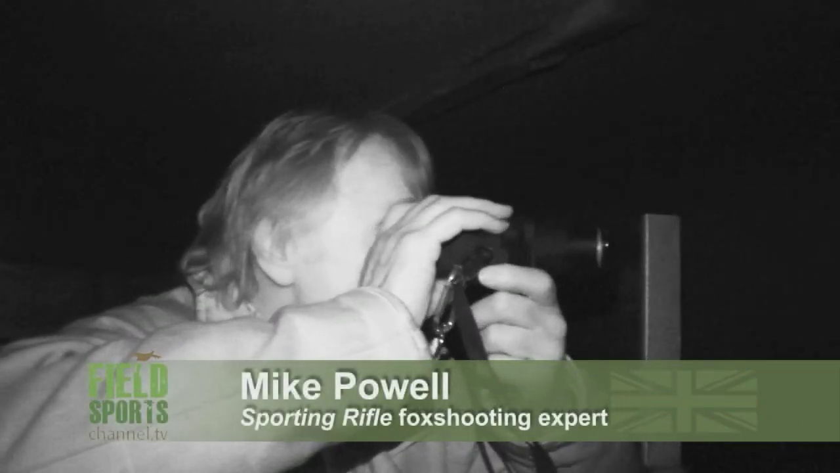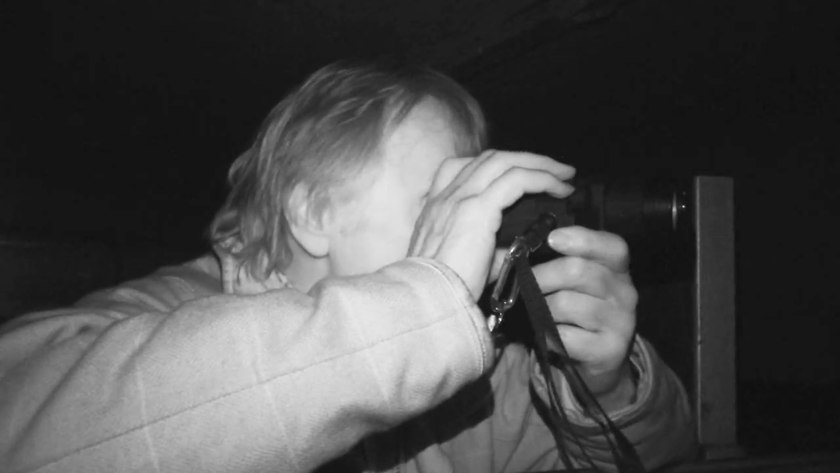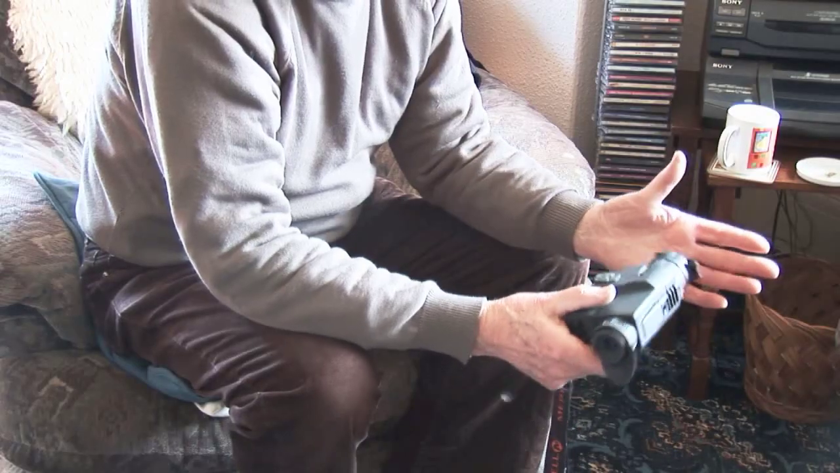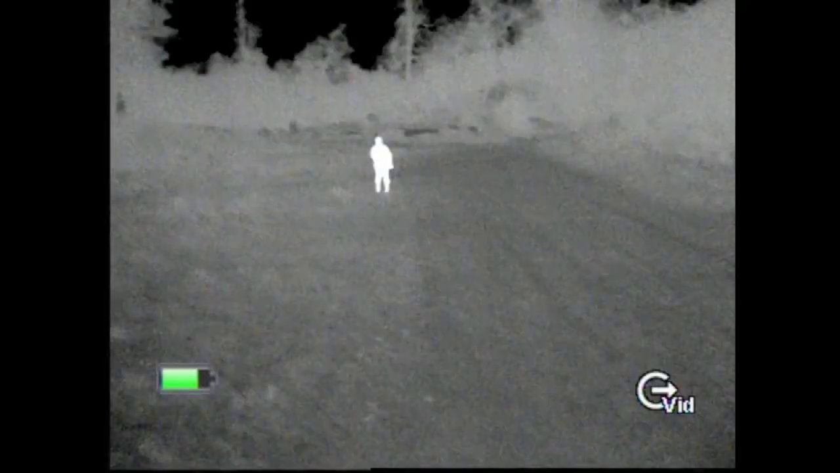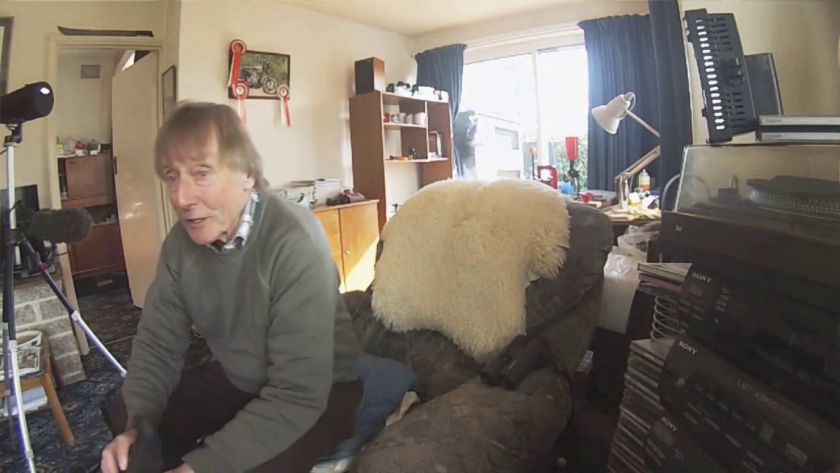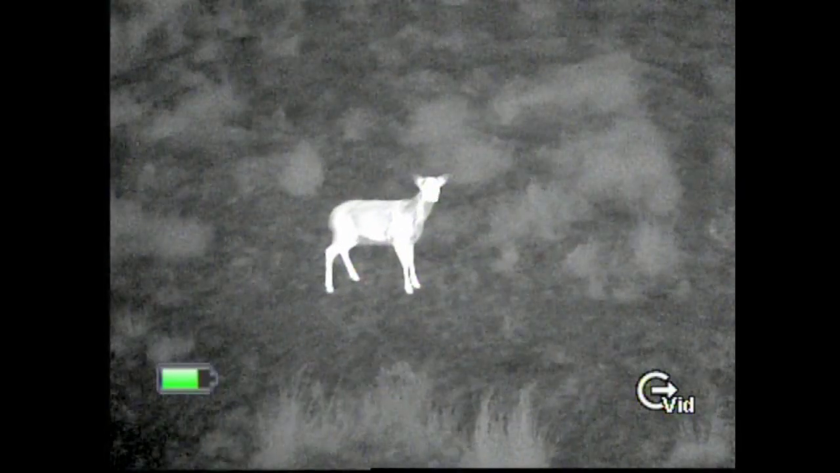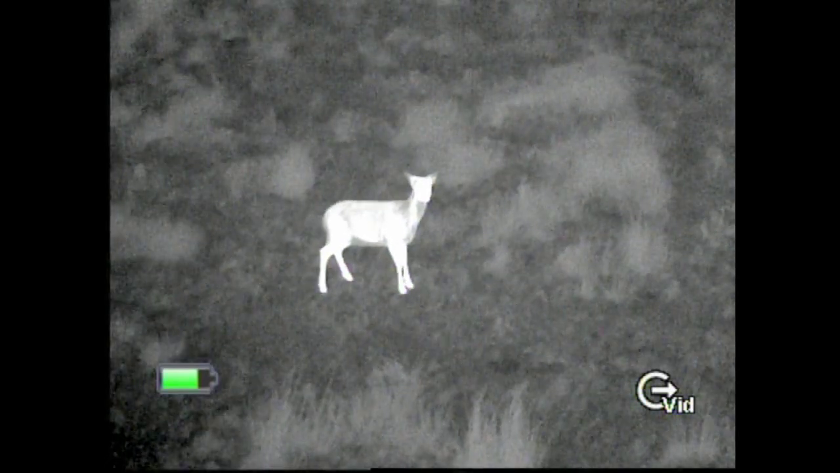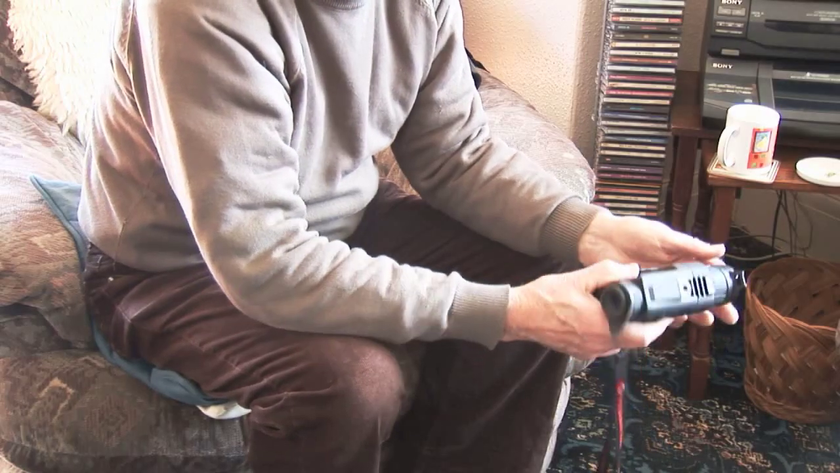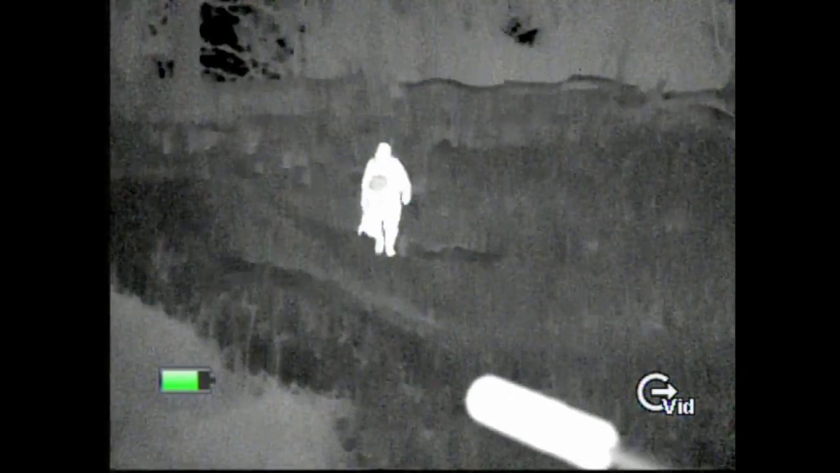There we go. This probably has been the biggest revolution in night shooting since night vision first came in. The huge advantage you have with thermal is that you will see everything that's out in the field, providing its body temperature is above the current ambient temperature. If you look at a field with any night vision, no matter how good it is, if the fox has got its backside towards you or the rabbit's partially obscured by a clump of grass, you won't see it.